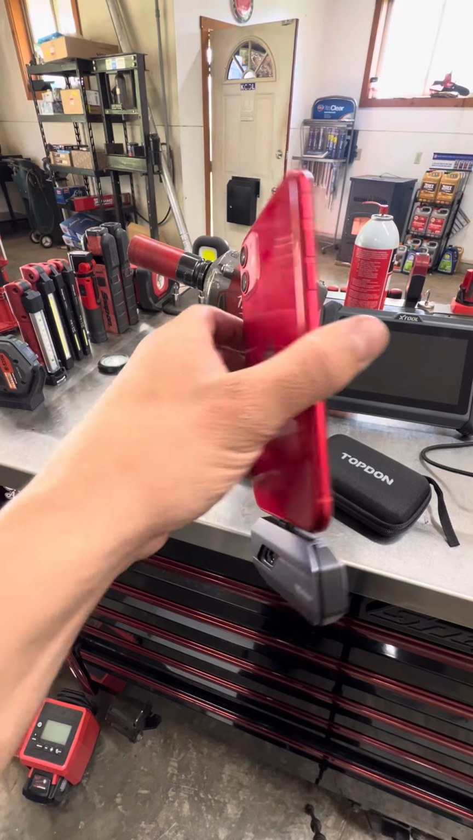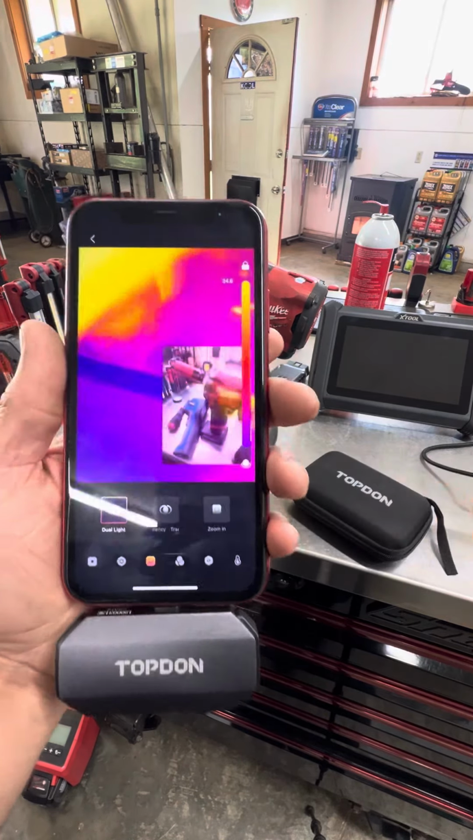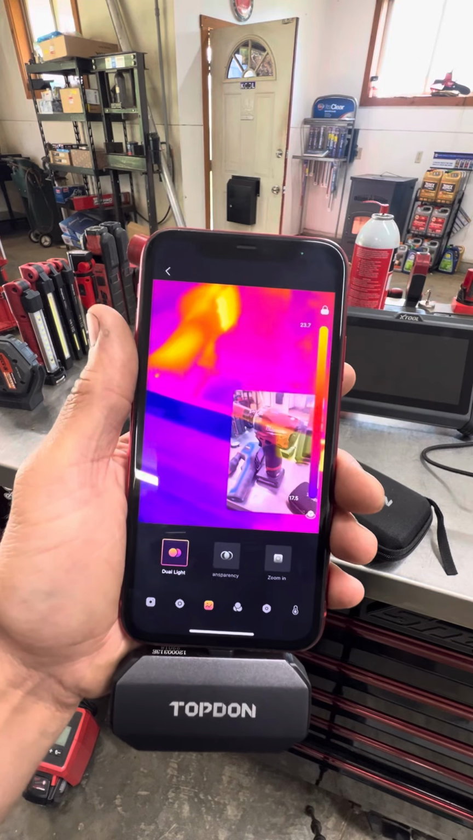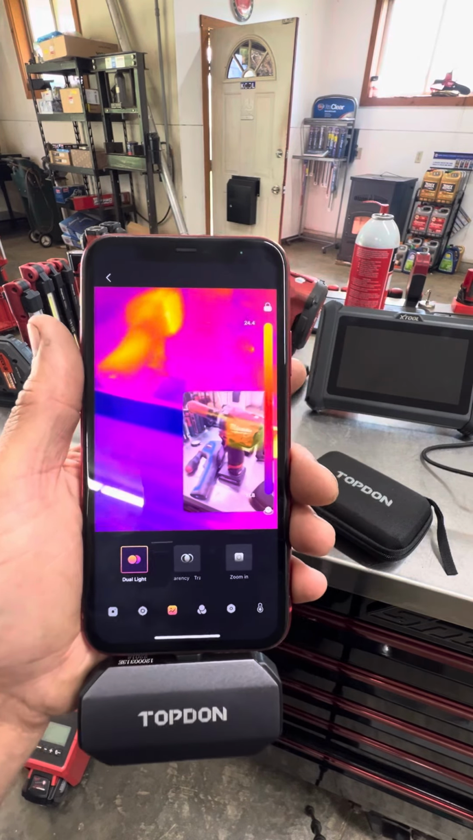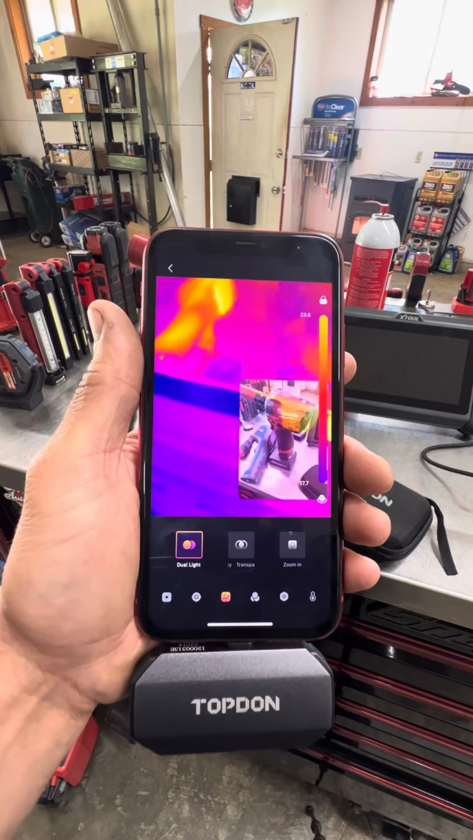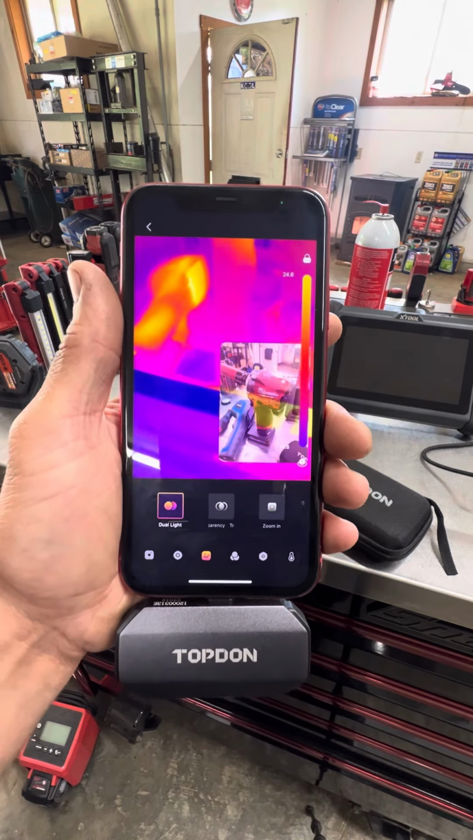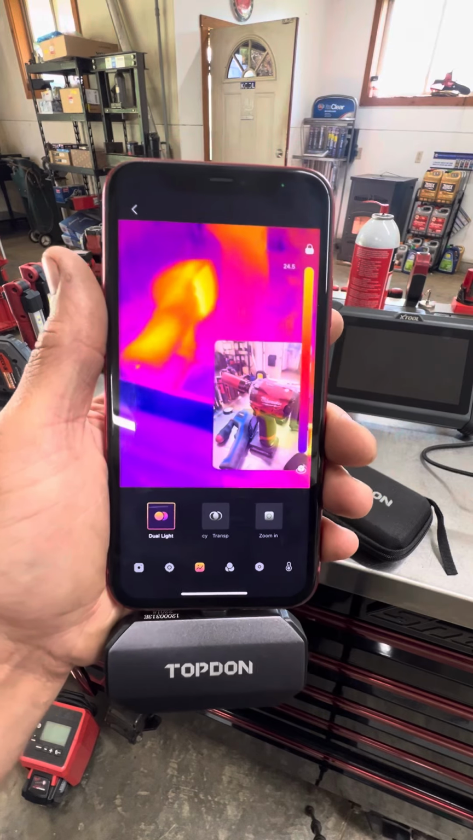And what I like, again, is that it's super small and all of the options you get with it. There's so many different things. And if you're not using a thermal imager a ton, this might be just a better option because once again, it's less expensive and smaller, easier to store. But I'm telling you, do not sleep on thermal imagers. They have so many uses.